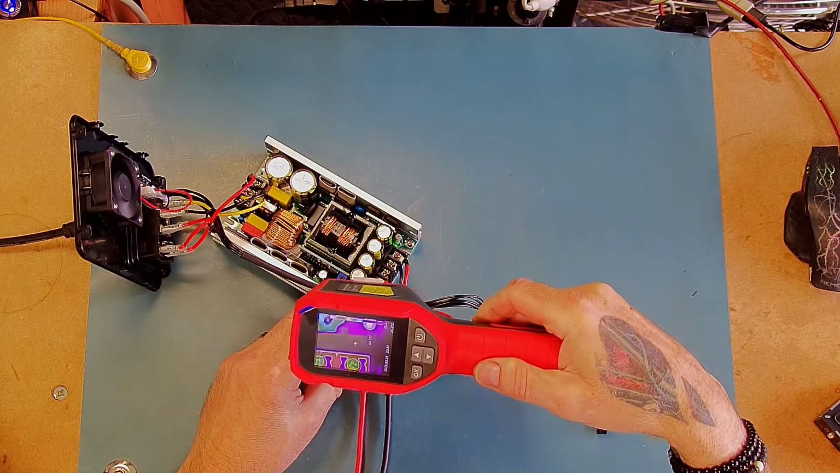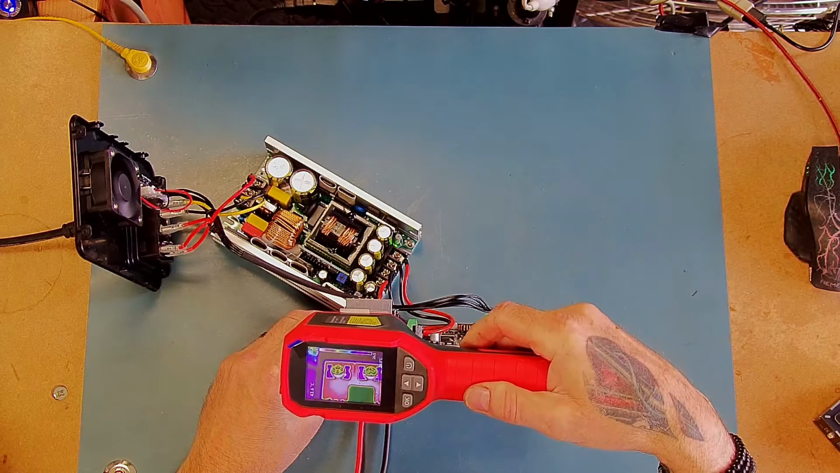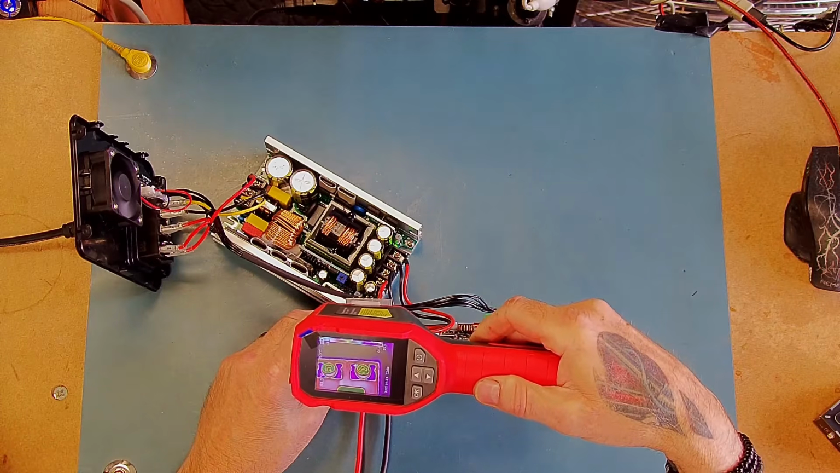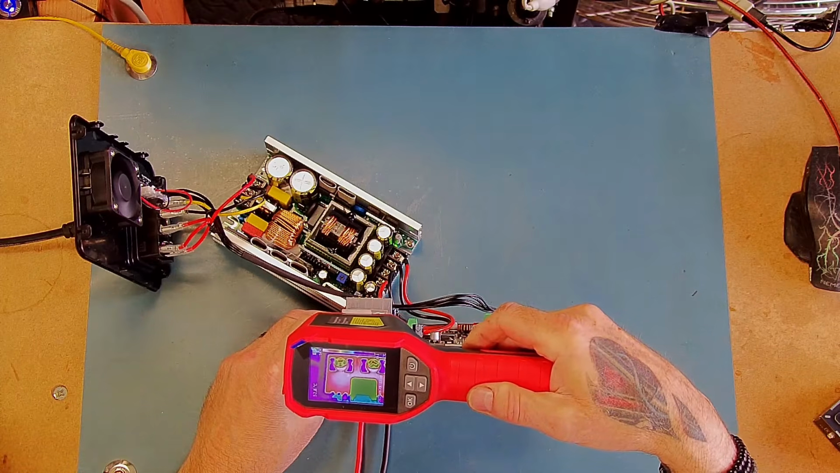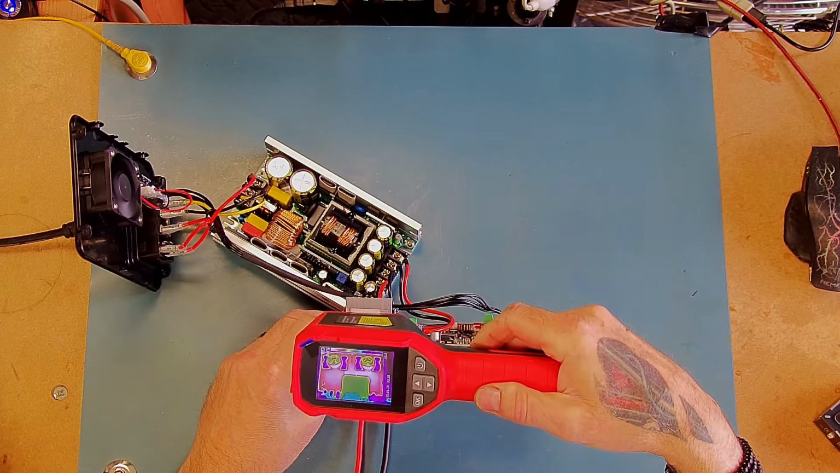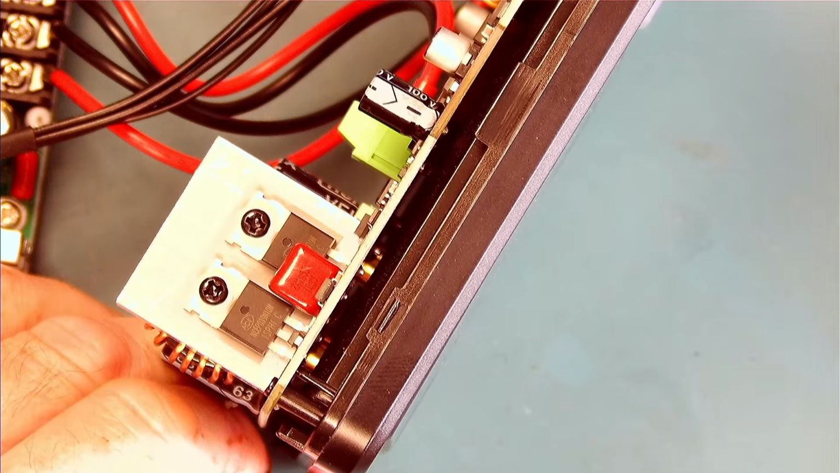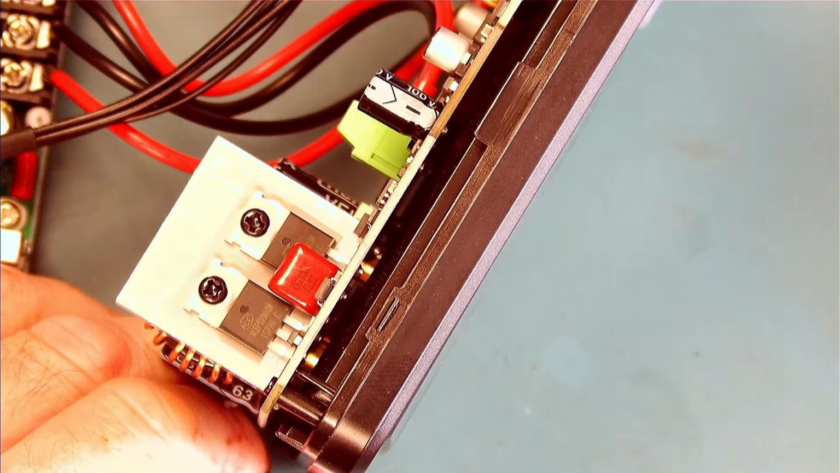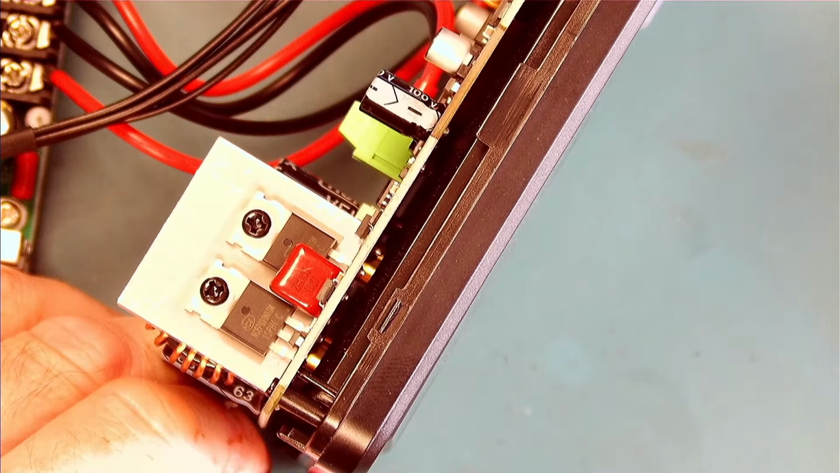I can assume that maybe the heatsink isn't connected so well on that one. They are evening up now. The output has actually switched off. Okay, so these are the devices that seem to be causing the issue. They're the two output MOSFETs, part numbers there.